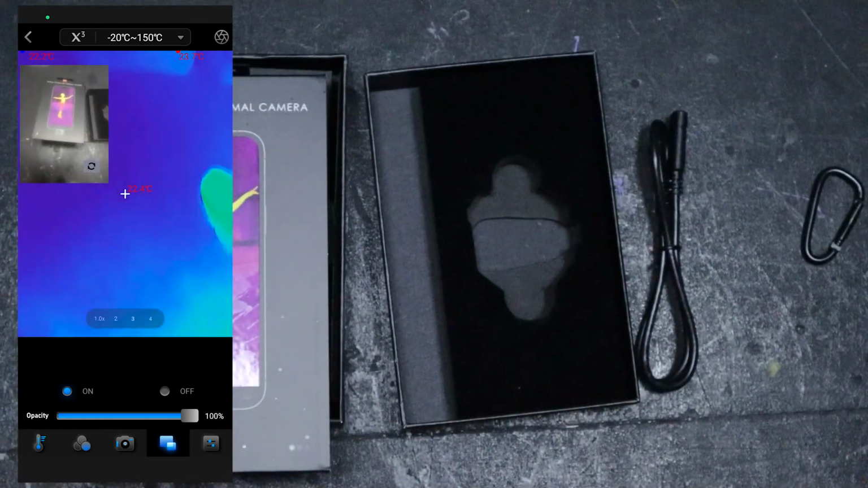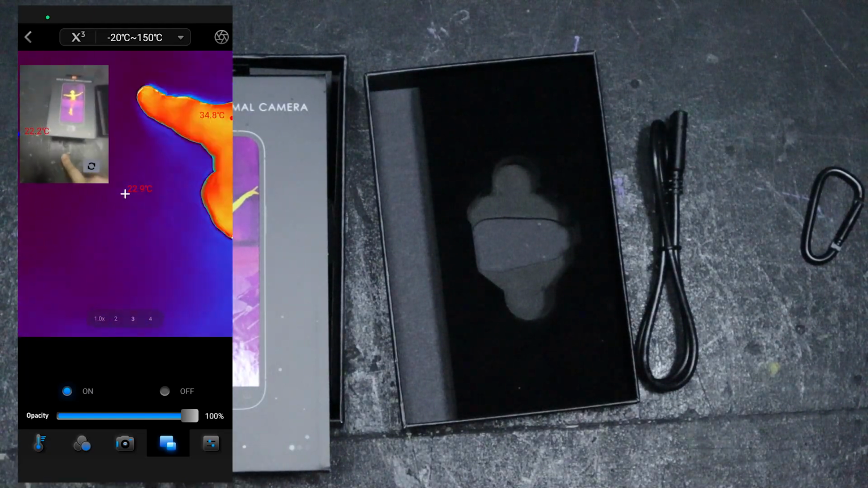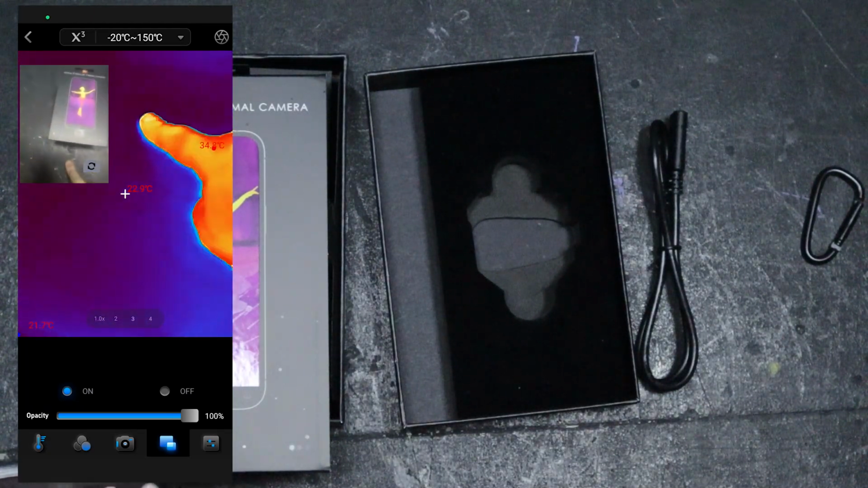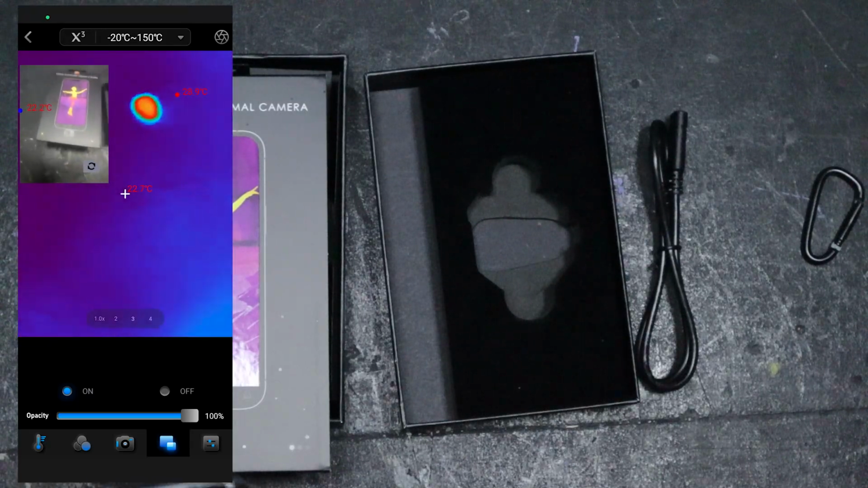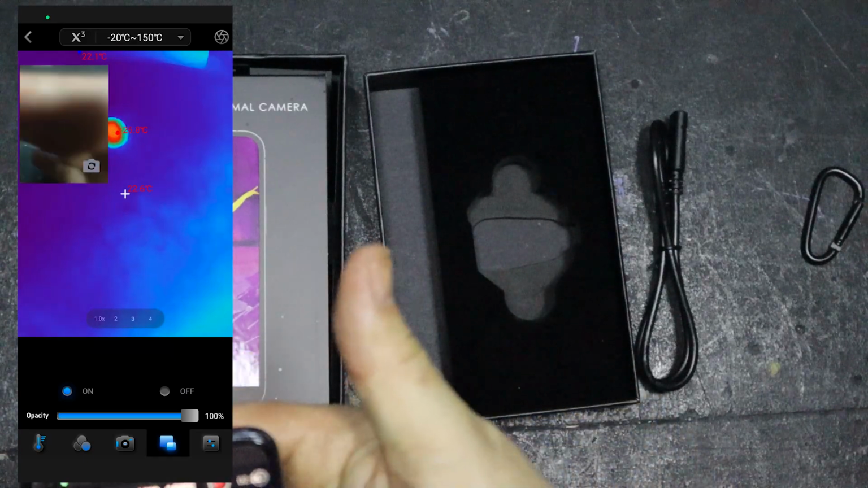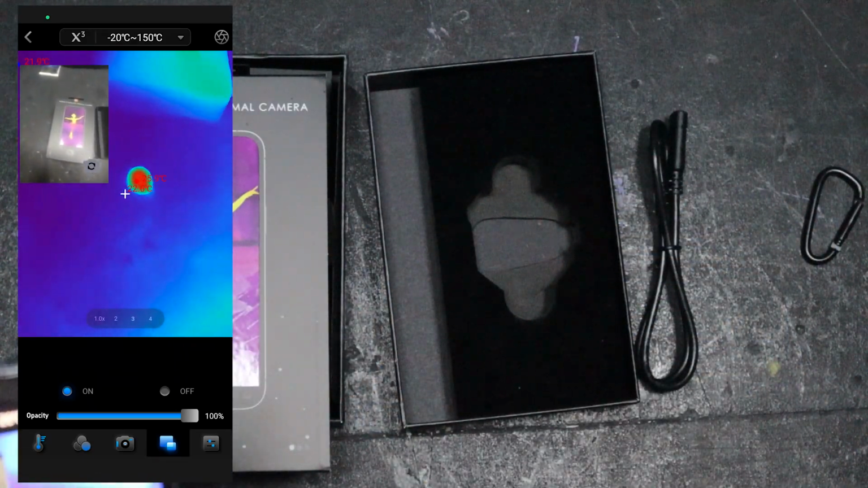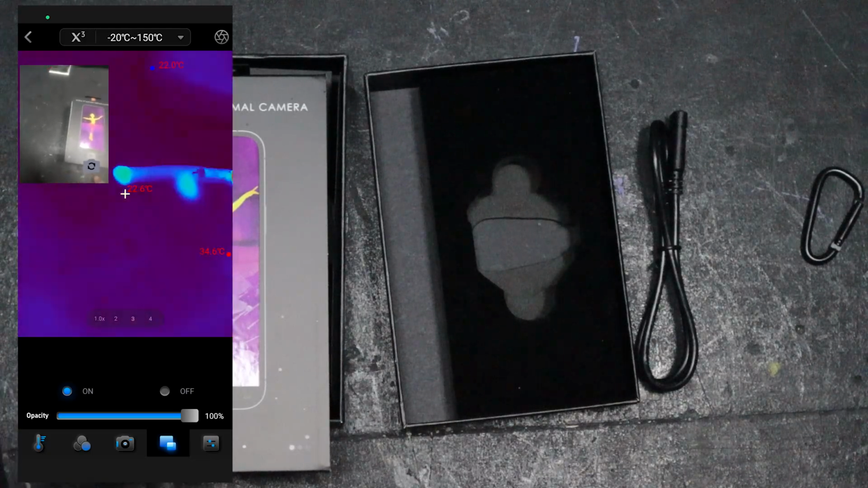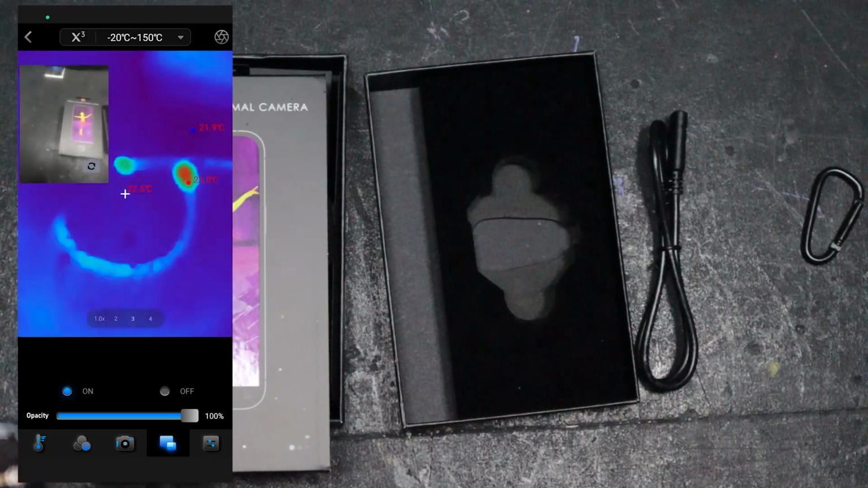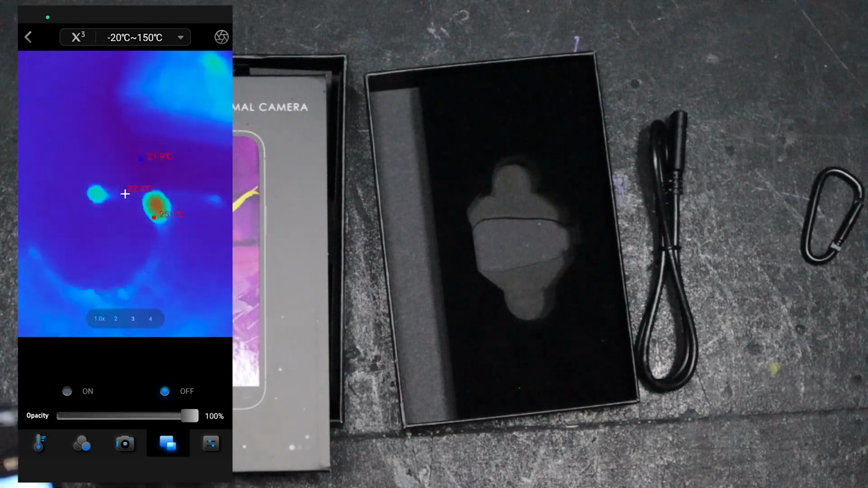Like, right, I'm touching here. Oh, so no, it is going through the camera as well, is it? That's incredible. No, I am right. Yeah, so it's my camera and the bottom camera. Sorry, got a bit confused. But like, I love this. Look at that. So let's turn that off again.